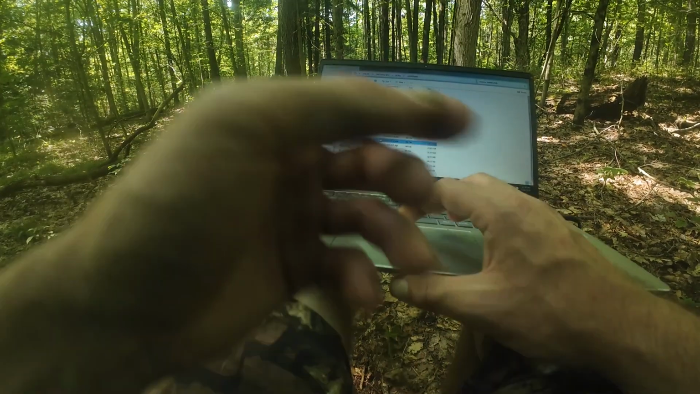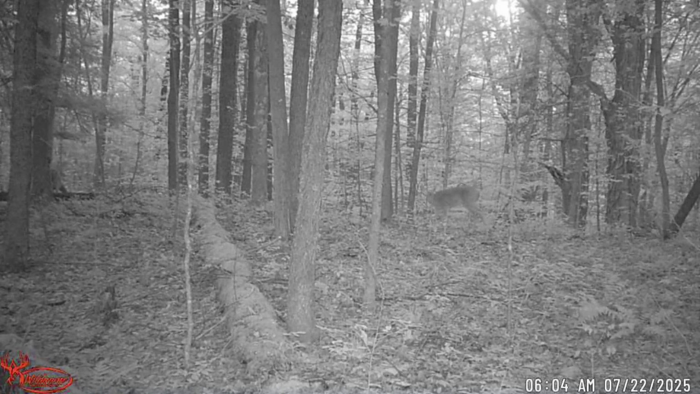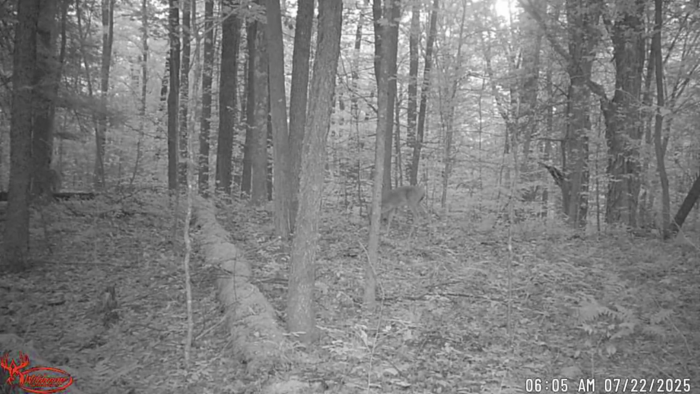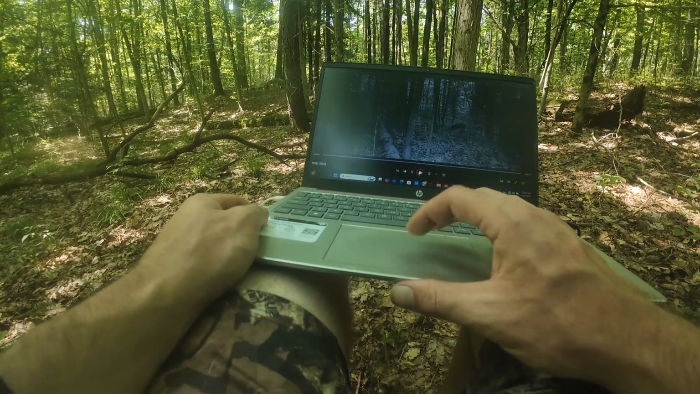Let's see, still just a couple minutes later, deer sticking right around. Oh, wait a minute. That might actually be a spike.